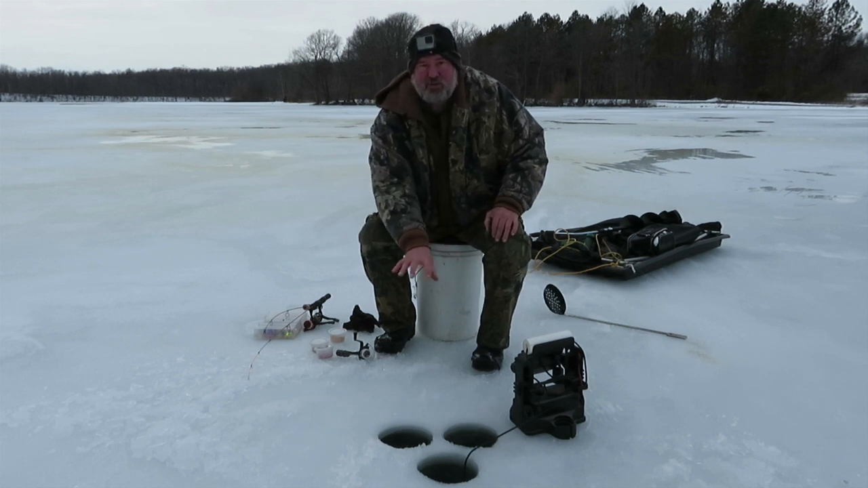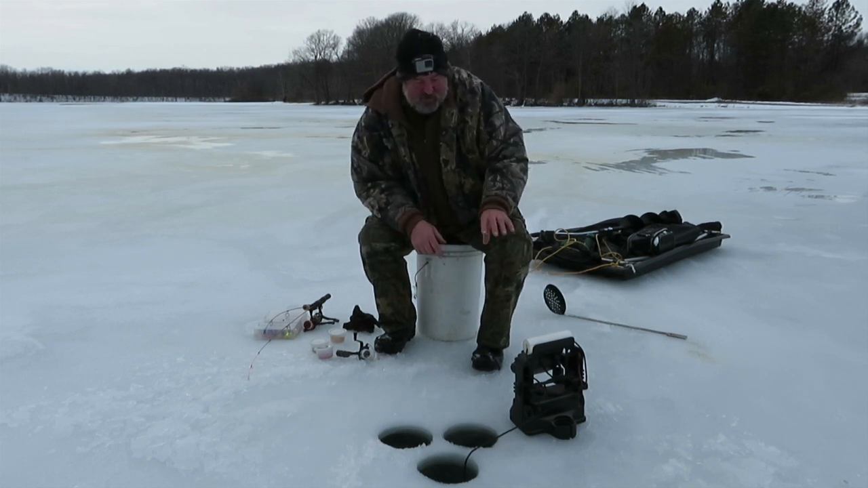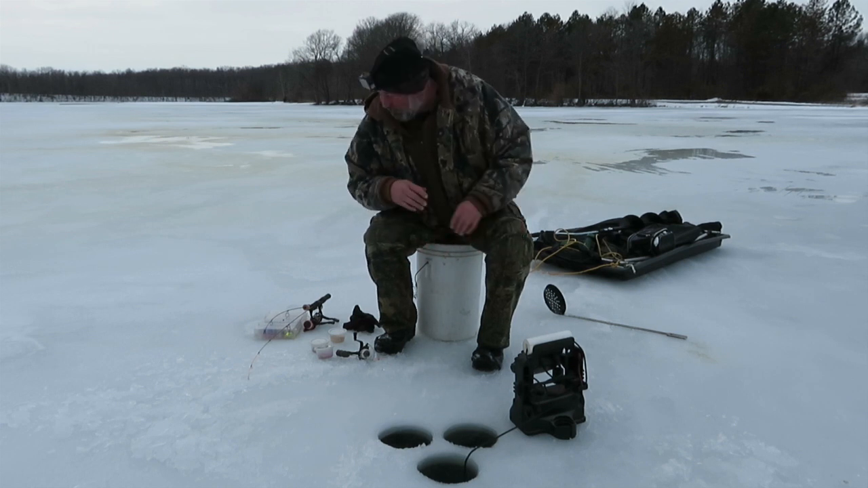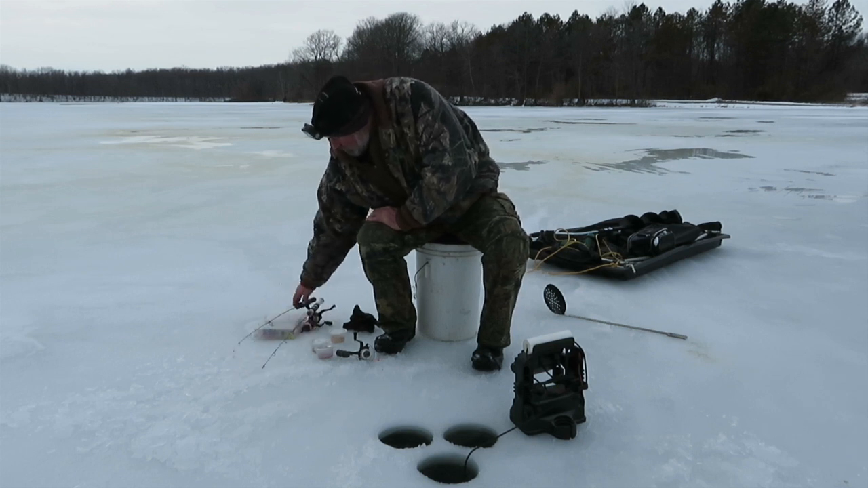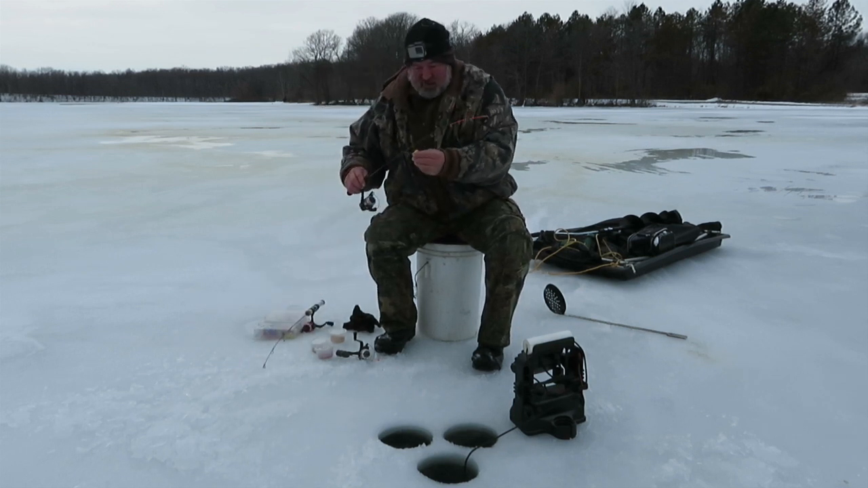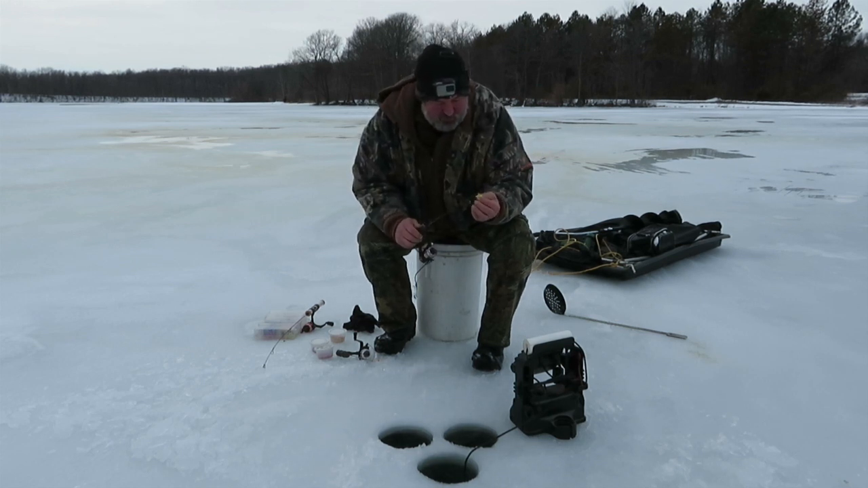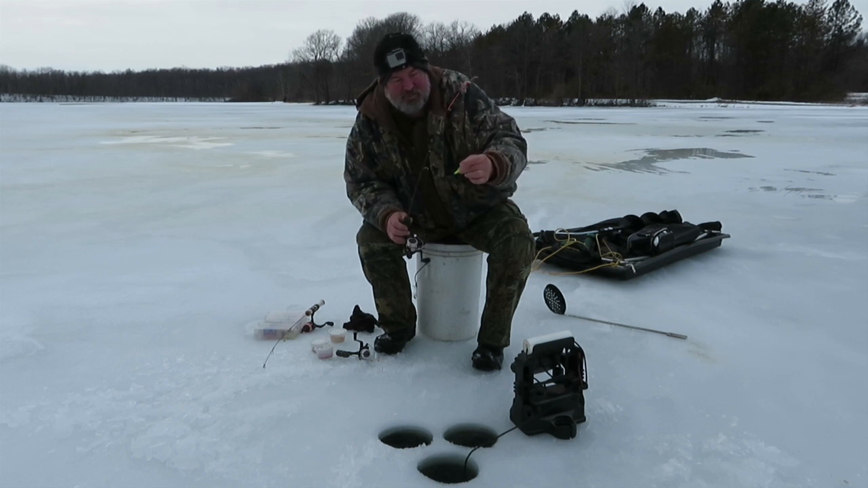I like keeping these holes close together with the third one punched right behind it. Then I know this Vexilar is going to read everything correctly, both rods. Just using little ice fishing jigs. This one's kind of a little bigger model. Kind of looks like a miniature Swedish Pimple actually.